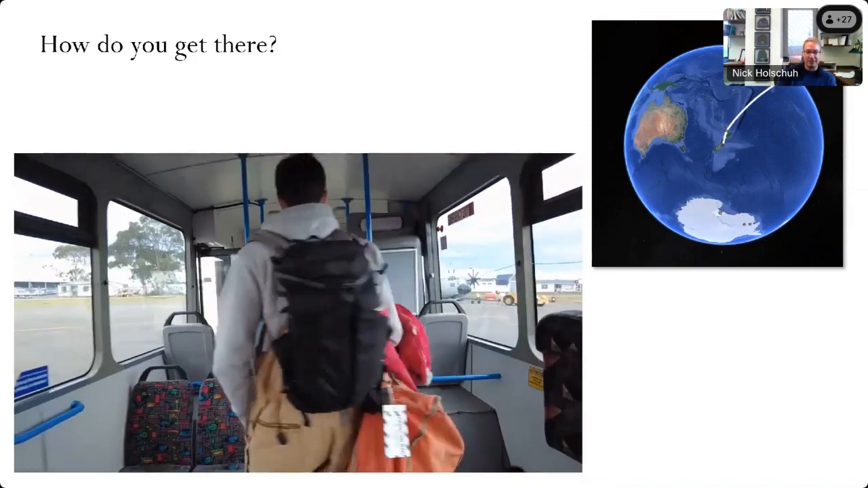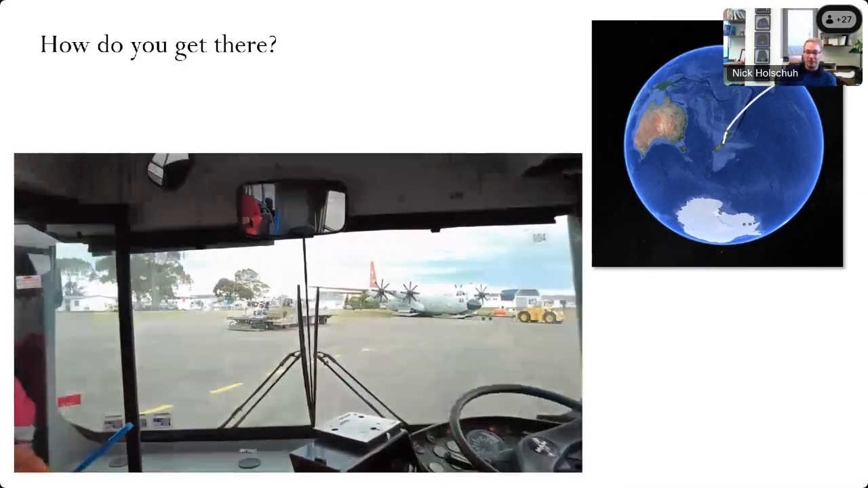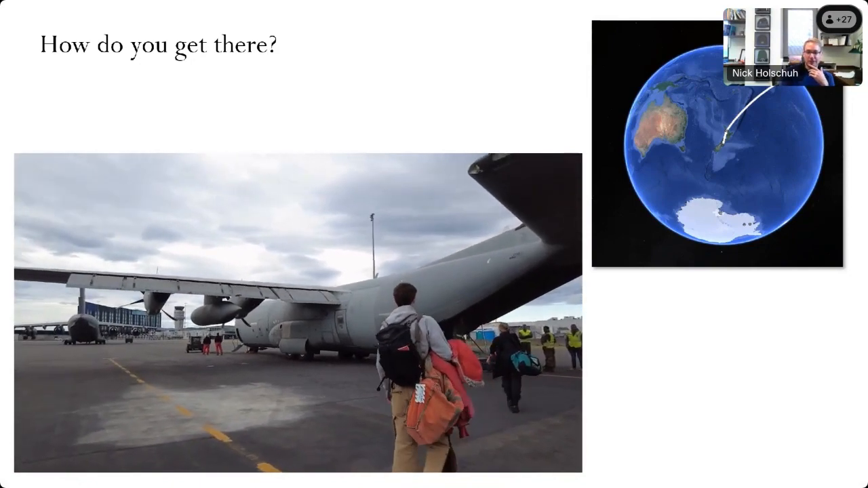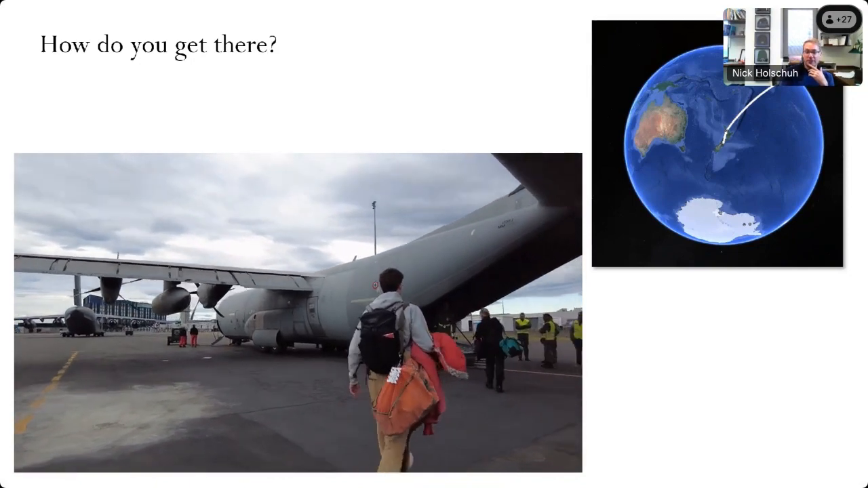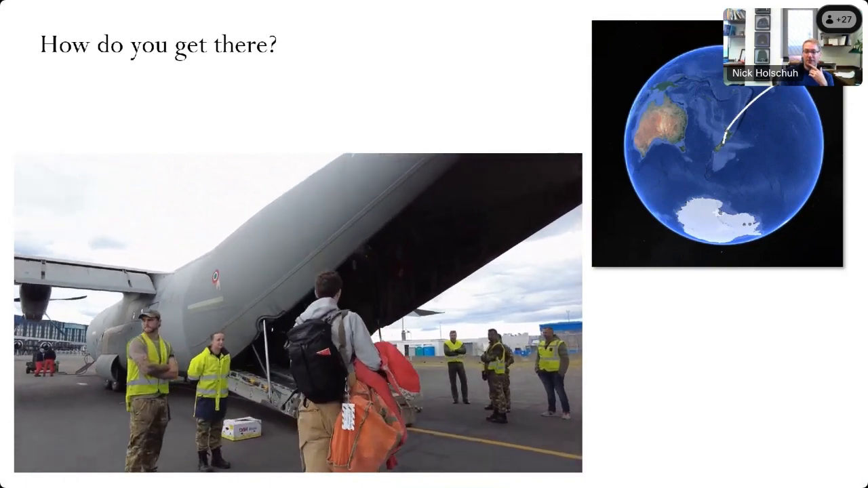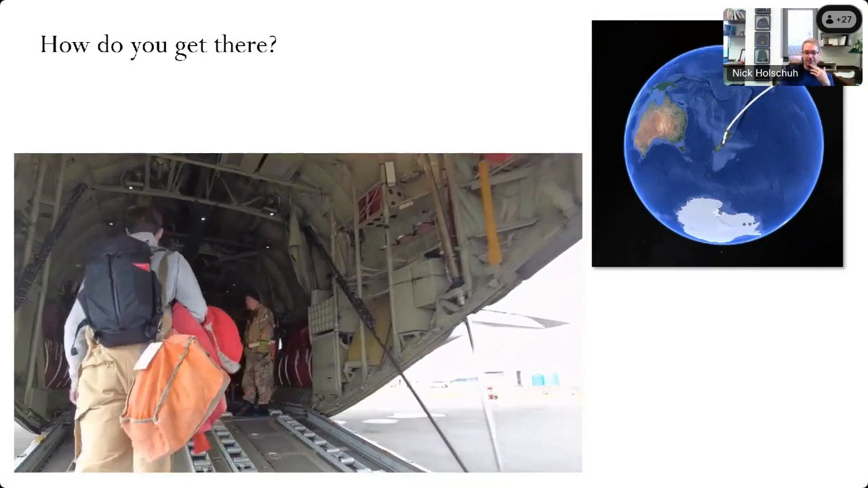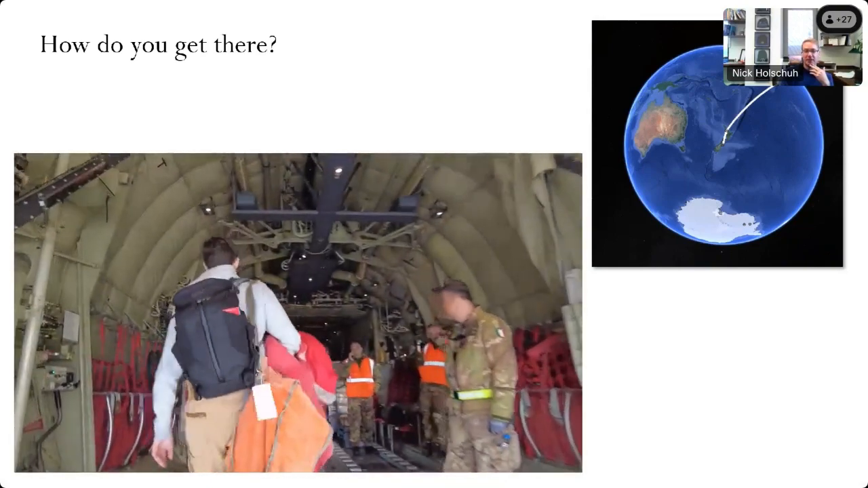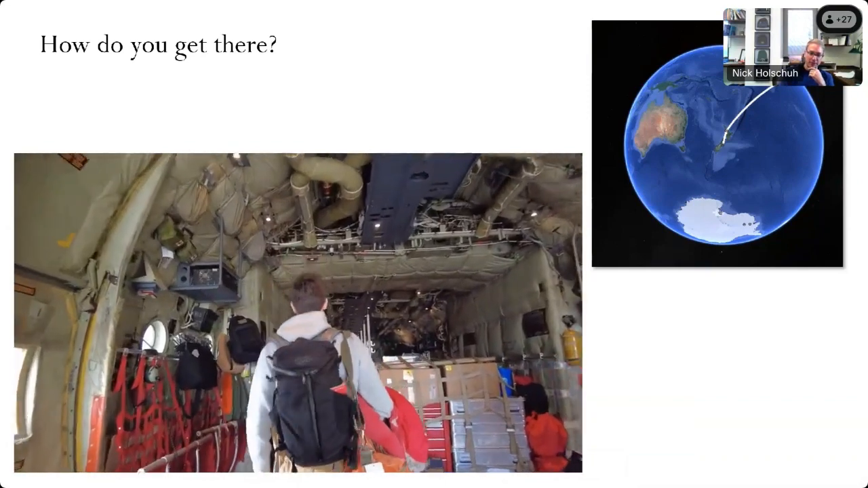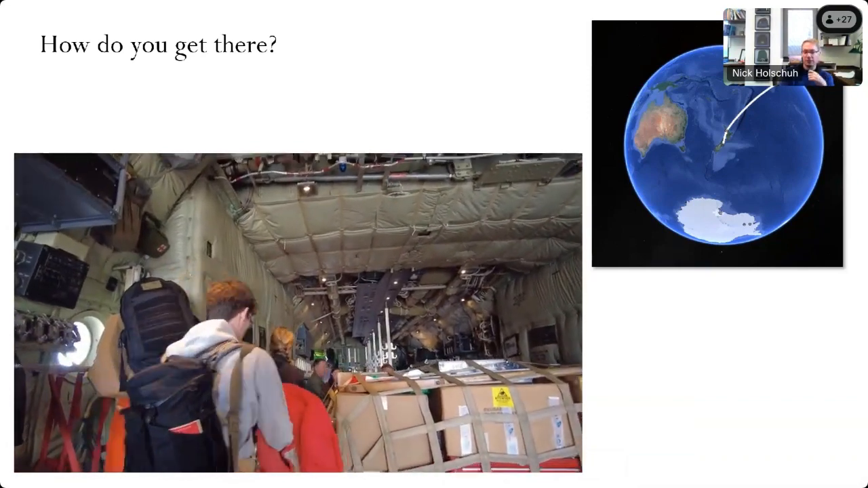This is the security line. After you spend a few days in New Zealand preparing for your trip, you take a bus across the street from the Clothing Distribution Center, and you board one of these ski-equipped military craft to fly across the Southern Ocean to Antarctica. So this is us boarding what is actually an Italian LC-130 with some of our cargo, which is what we flew from Christchurch down to Antarctica.